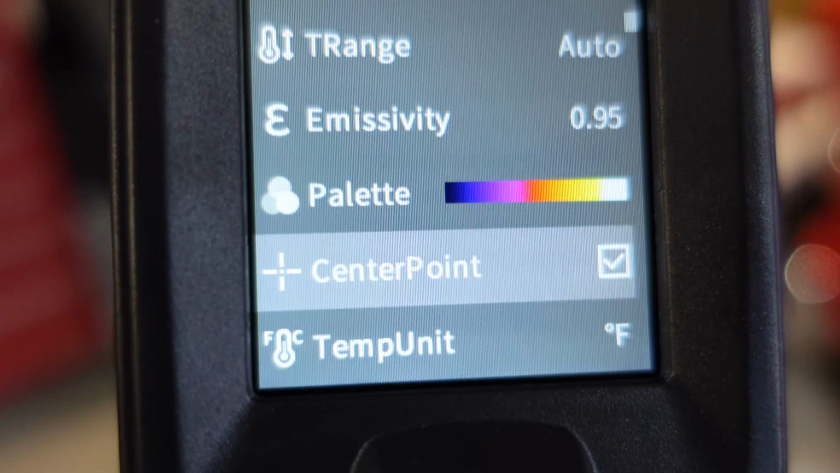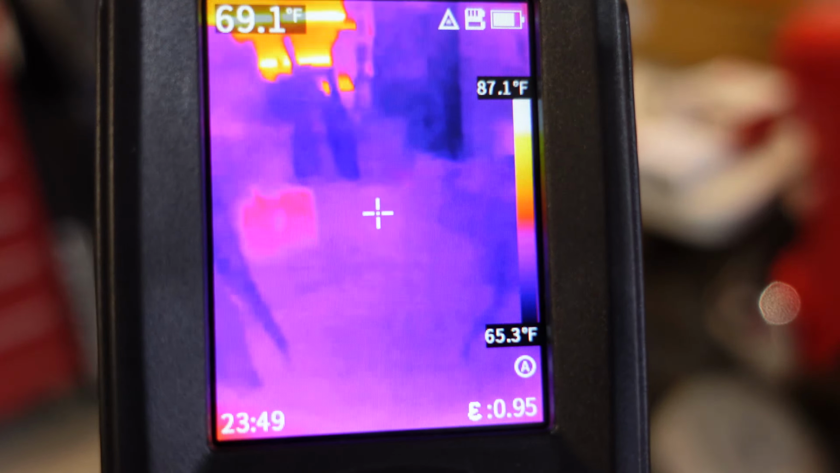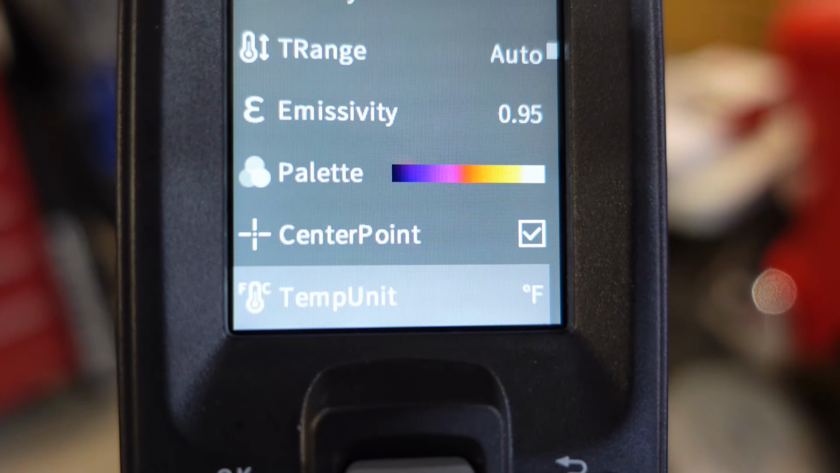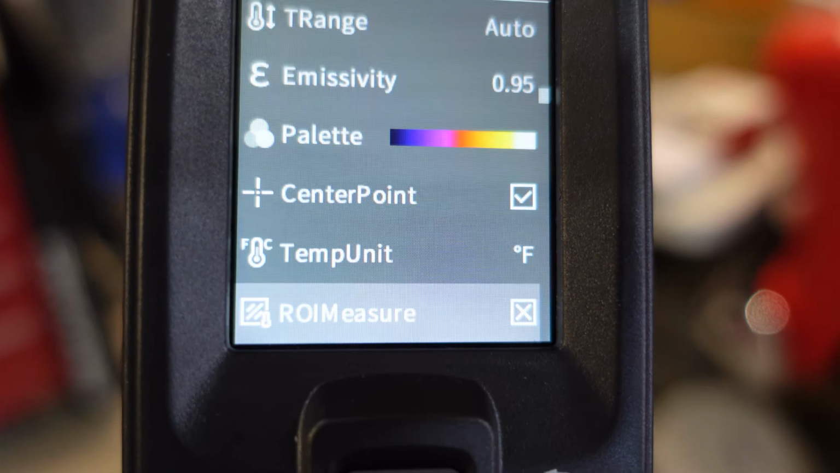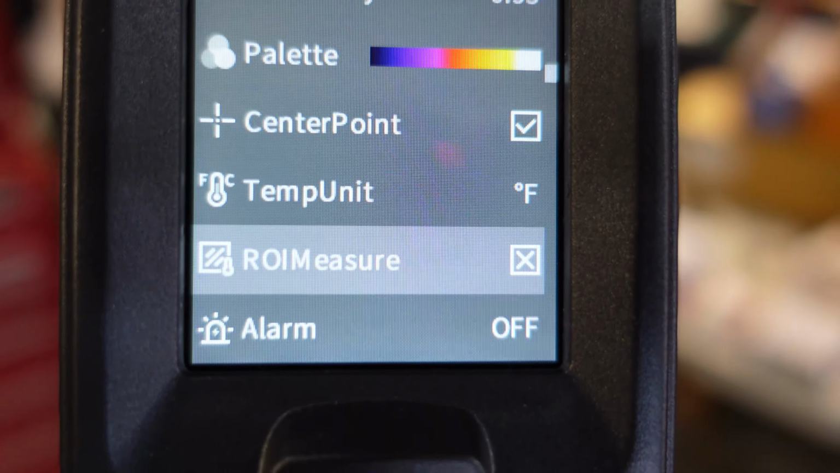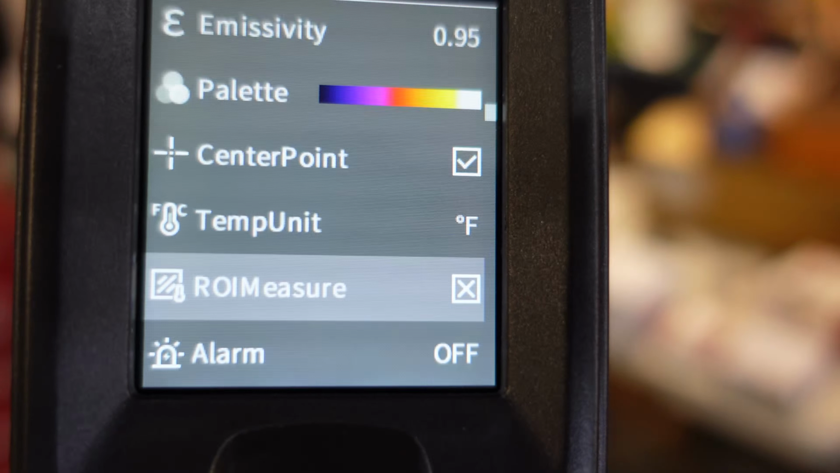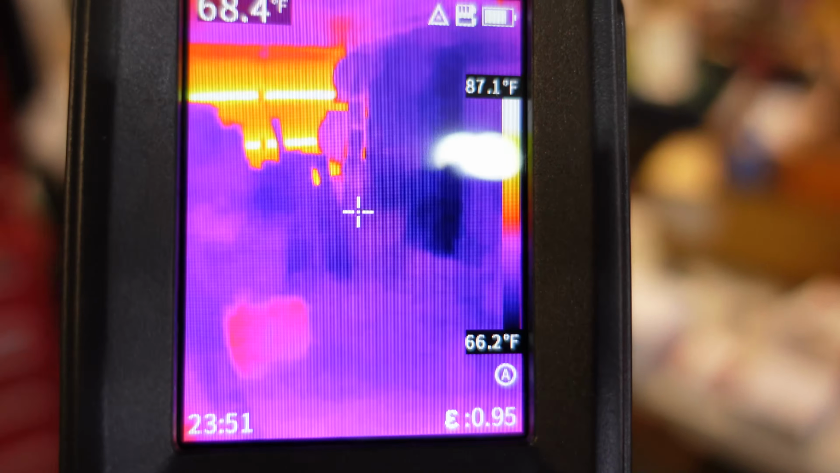So we can adjust our center point, which is really just the crosshairs on the screen. We do want them visible, so that's why we have it on. We can change our temperature units from Fahrenheit to Celsius. This next setting here is to have a range of temperatures within an area. Right now it is set to one temperature wherever my center point is. If I go back, I can pick a tighter area like this.